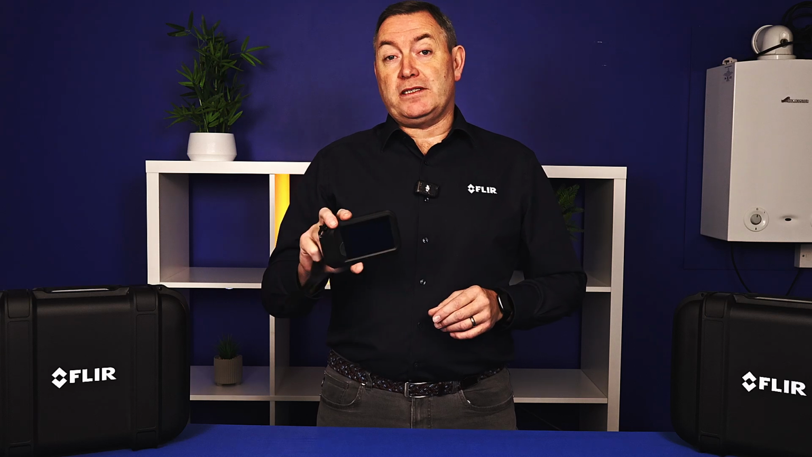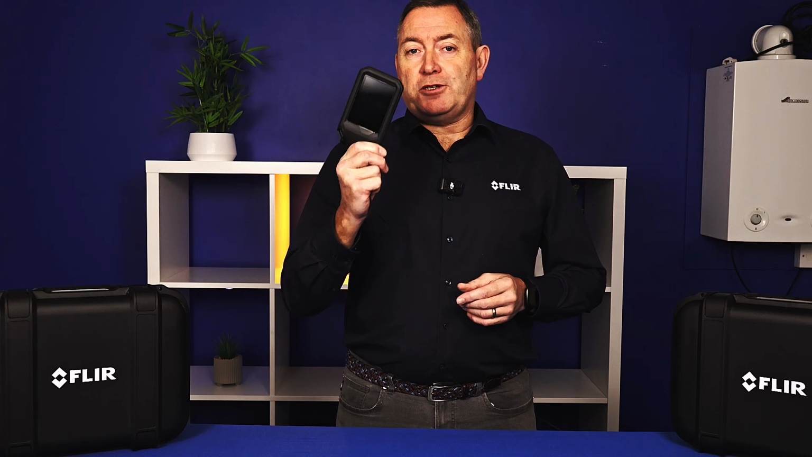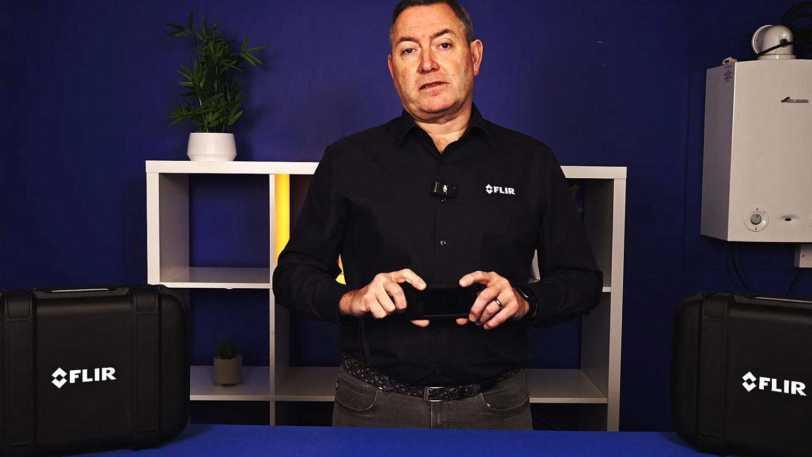The big thing about the C8 is that we've now incorporated a much larger thermal imaging detector in this range of camera. So we've jumped up from a C5, which some of you may already have, which is a 19,200 pixel device, a 160 by 120 detector. We've now built into this new C8 a 320 by 240 detector, which gives us a pixel count of 76,800 pixels.